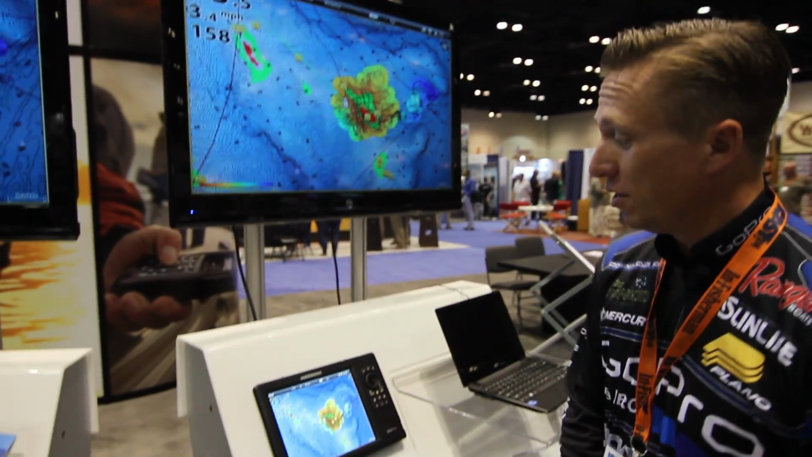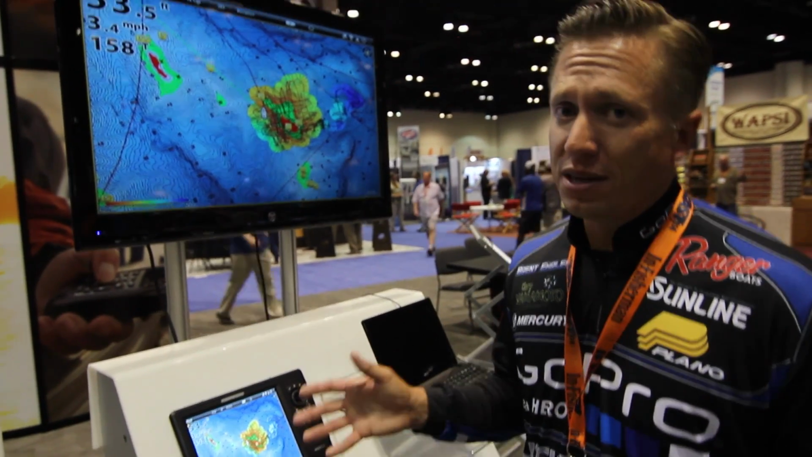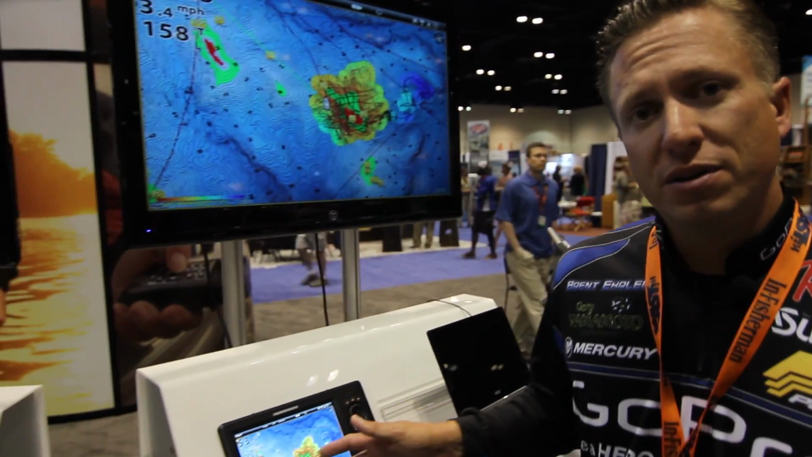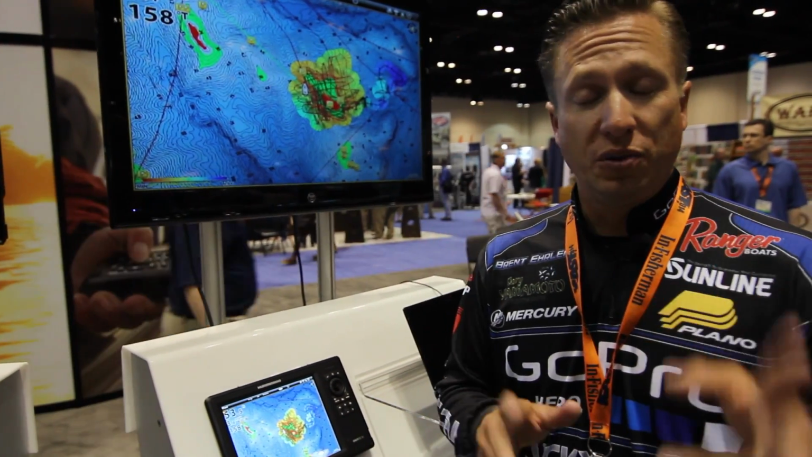And right here we are looking at the AutoChart Live. This is a new thing that Humminbird came out with. This is an unbelievable system. We've never seen this before. What I can actually do with AutoChart Live is find, well, two things.